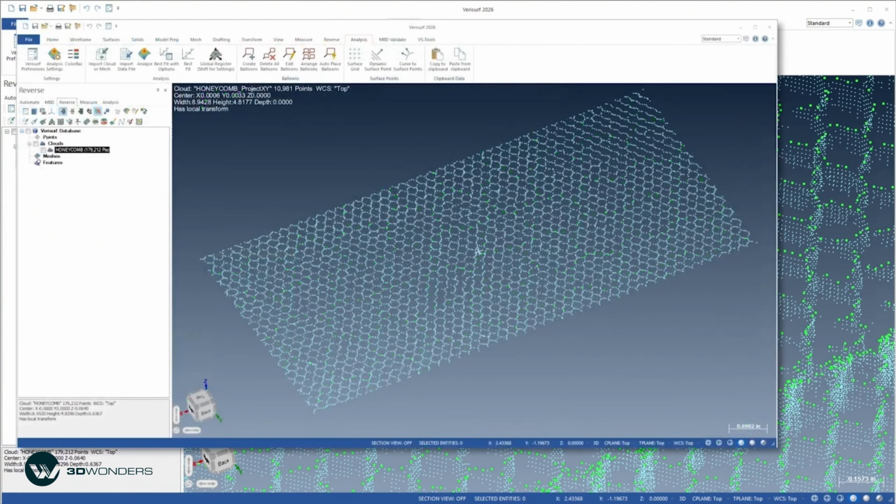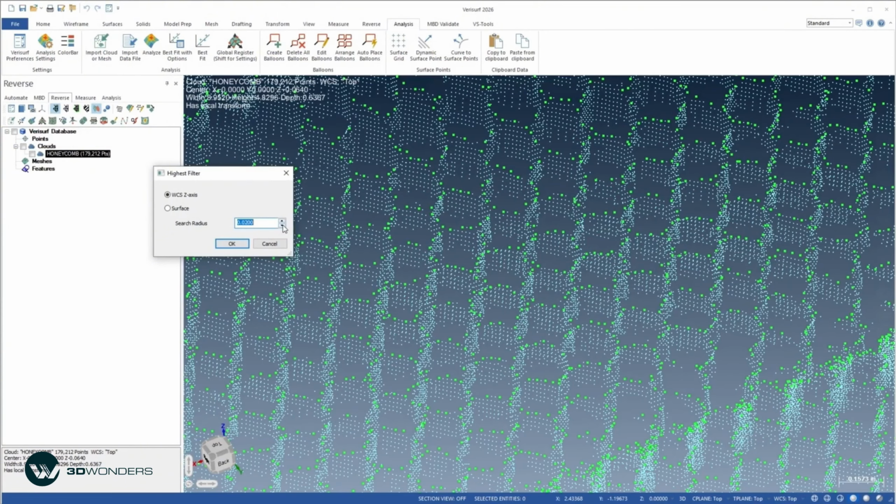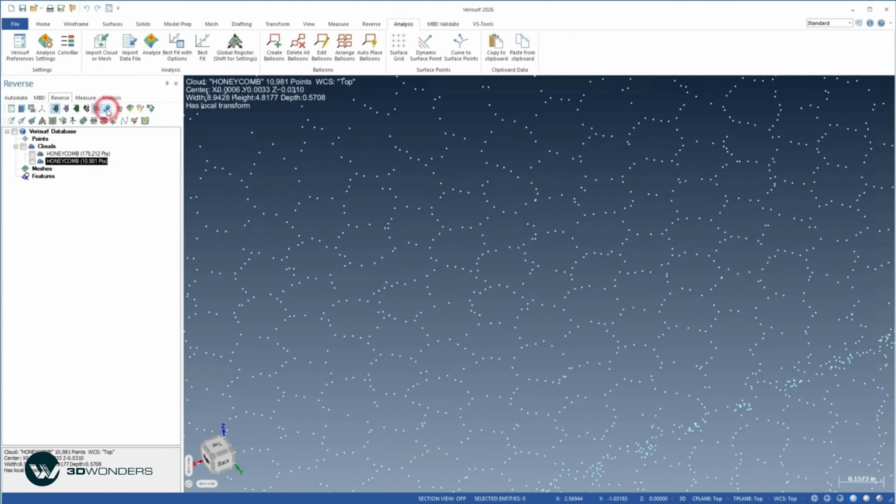Finally, the highest point in the cylindrical volume, defined by each target point and its reference vector, either the Z-axis of the WCS or the surface normal, is selected to create a new cloud of highest points.